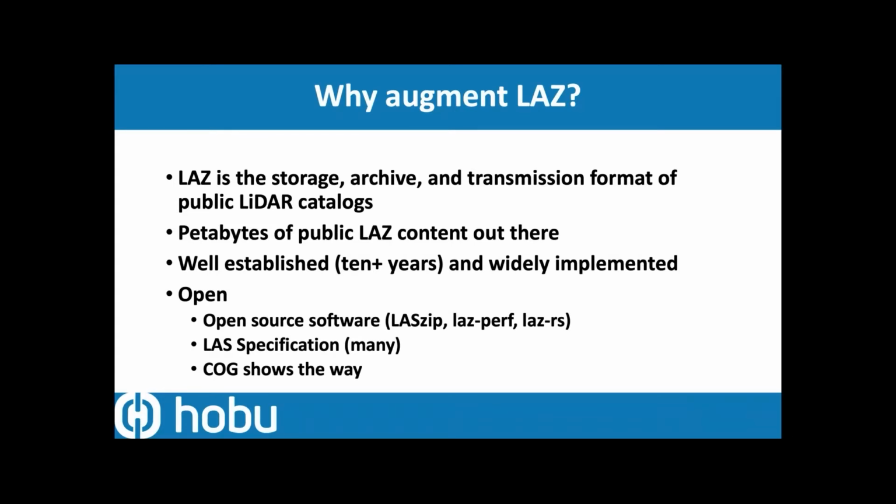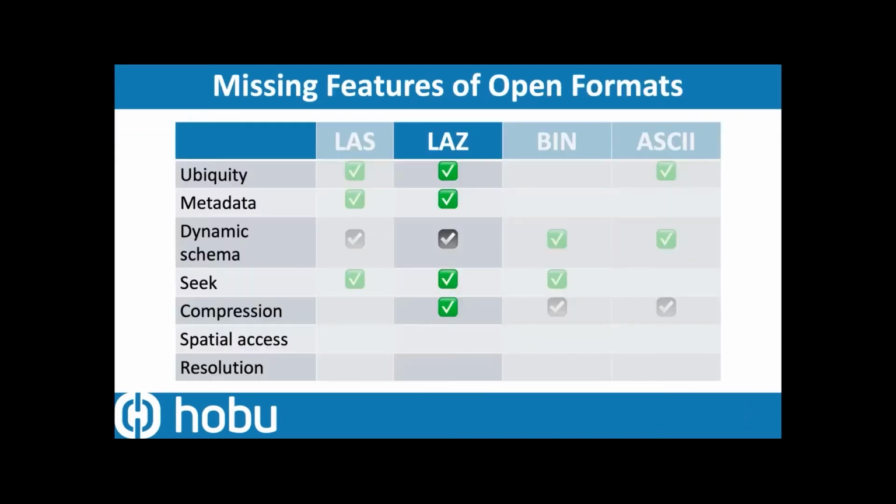The first is it's undeniably the storage, archive, and transmission format of large geospatial public LiDAR. There's petabytes of LAZ content out there already. It's well established. It has open source implementations. It's based on open specifications, and cloud optimized GeoTIFF shows us a way to essentially augment an existing container format and bootstrap it to an industry in an opt-in way.